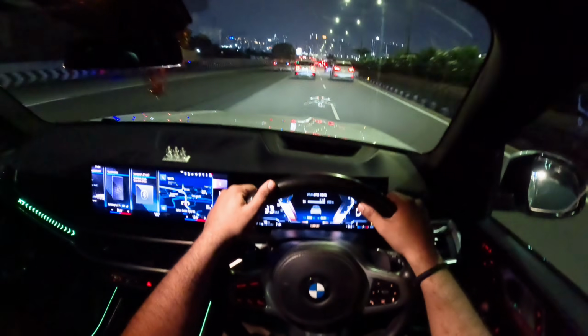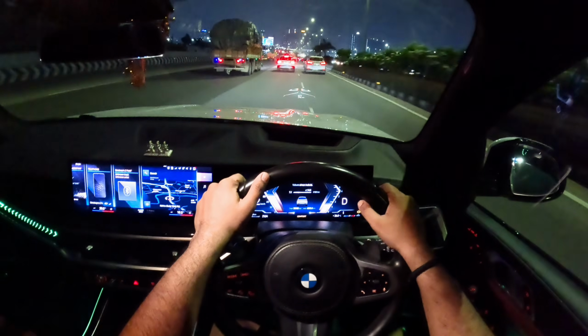So this is the skyline of my city. Very proud of it.